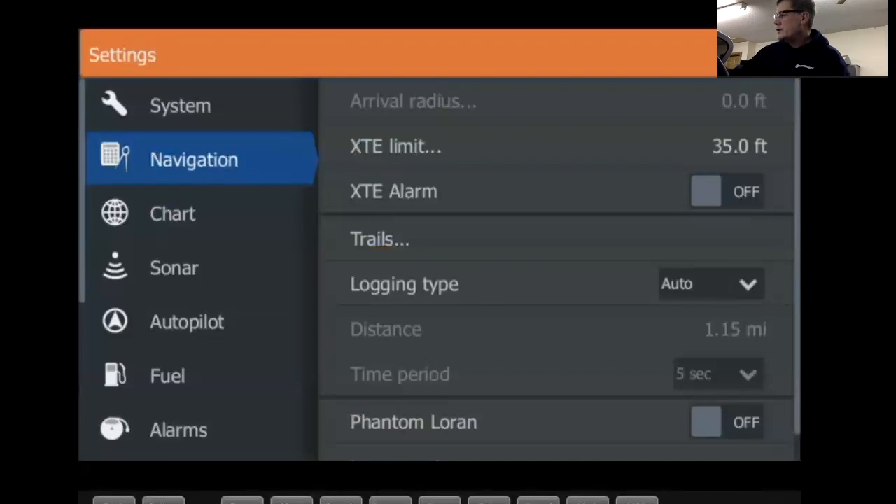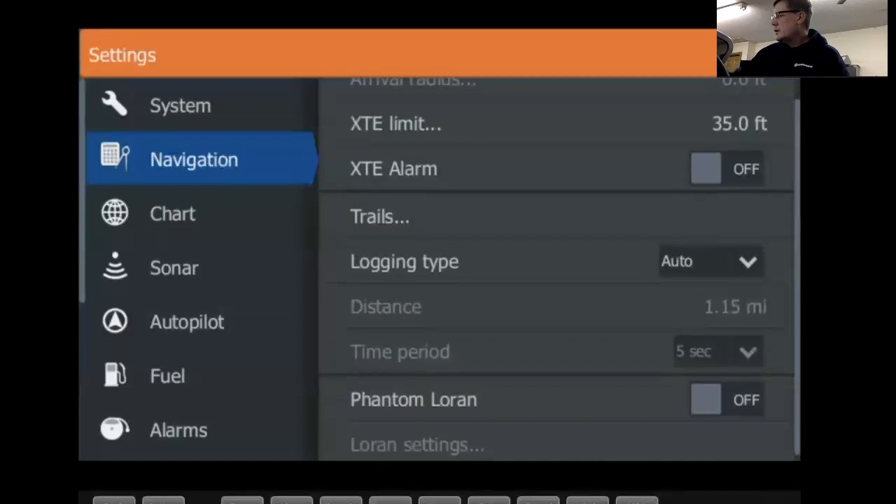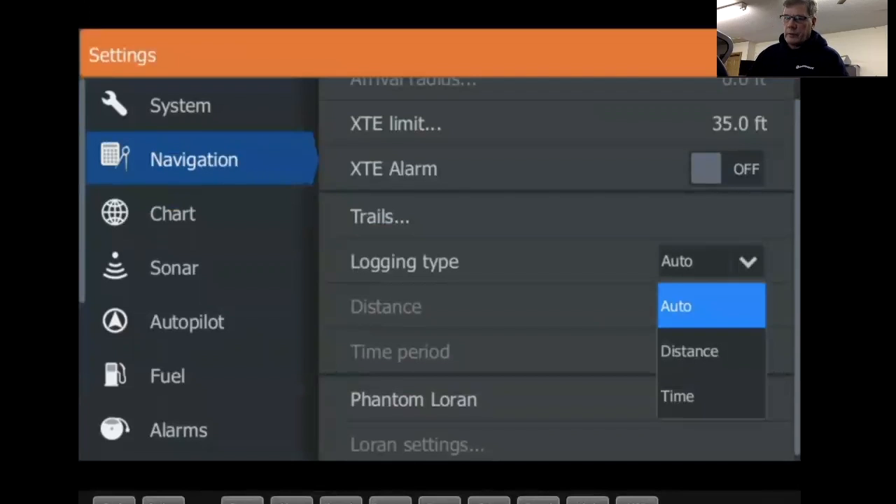Let's see, navigation. Logging type: for the most part on my console, I'll leave my console unit in auto. Eventually it'll start writing over itself. Now let's say my bow mount trolling motor, I'm running my bow mount. Usually I'm running slower, just kind of creeping along, so up there I will usually put it in a time mode. You're not going a lot of different speeds and things like that, so I usually put it at a couple of seconds. So every 3 seconds, it records where I'm at.